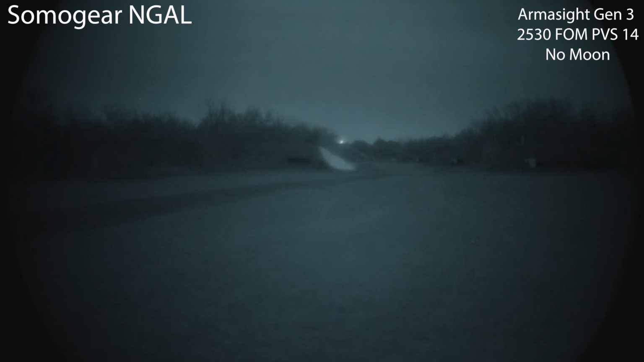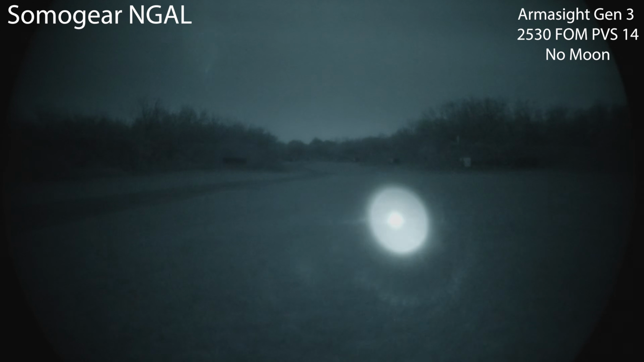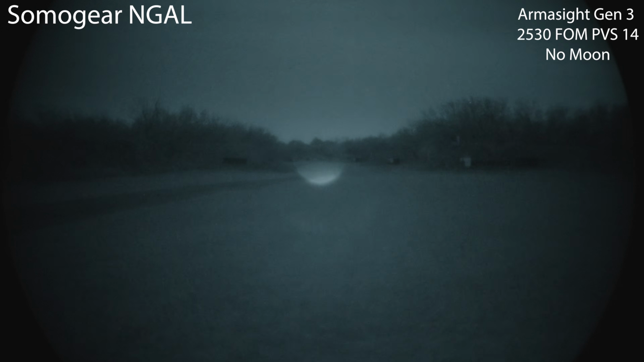I think this is one of the downsides to the Somogear. It's not overly narrow, so you can see at extended ranges it works. I mean, we can kind of make out that 500 yard, but the laser just overpowers it. I'm gonna go ahead and cap that laser. So there is low illumination.